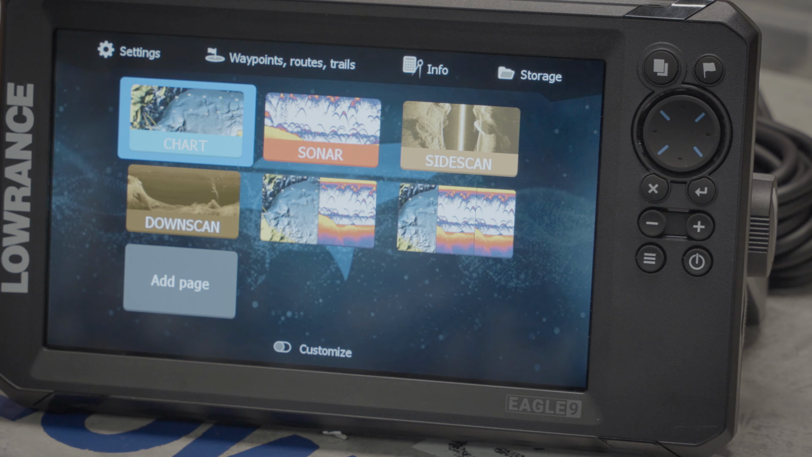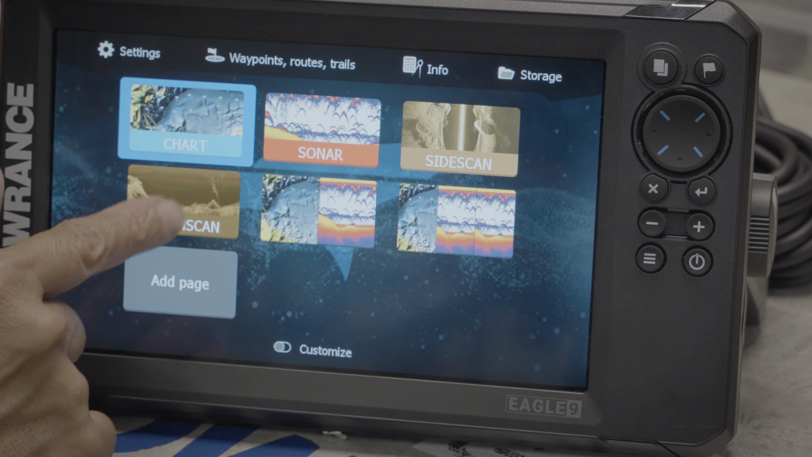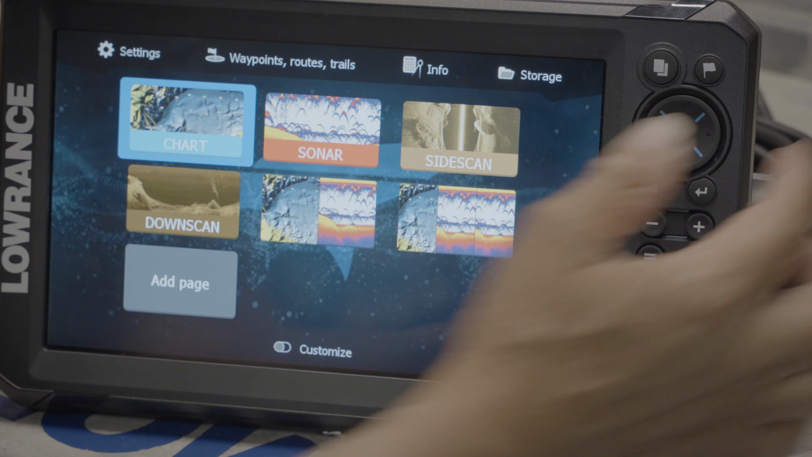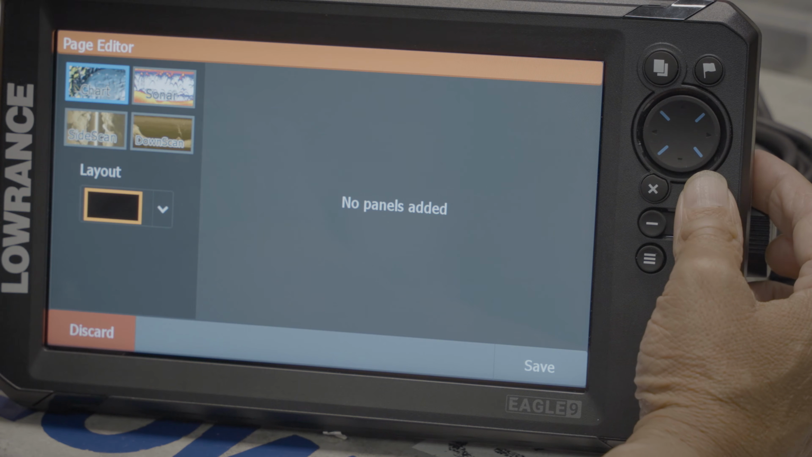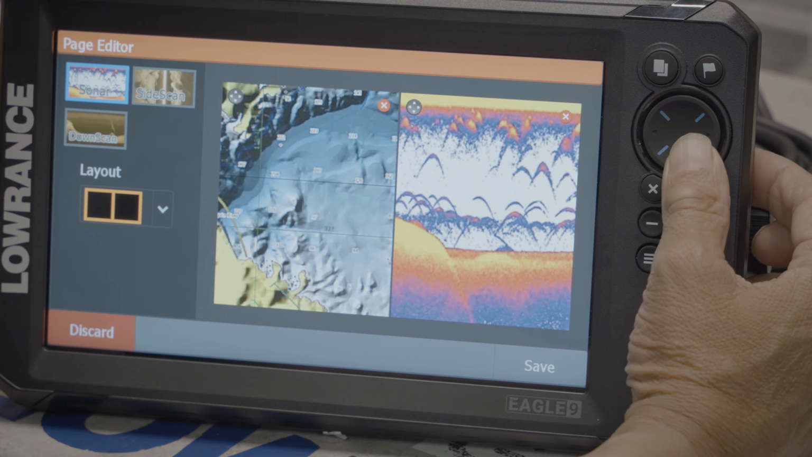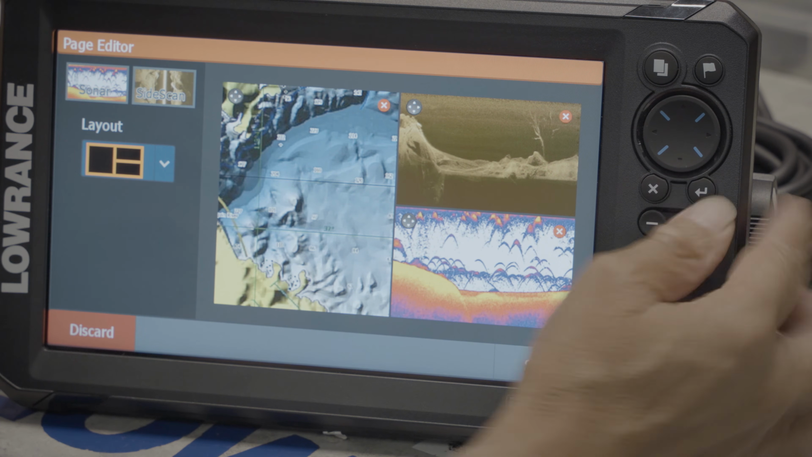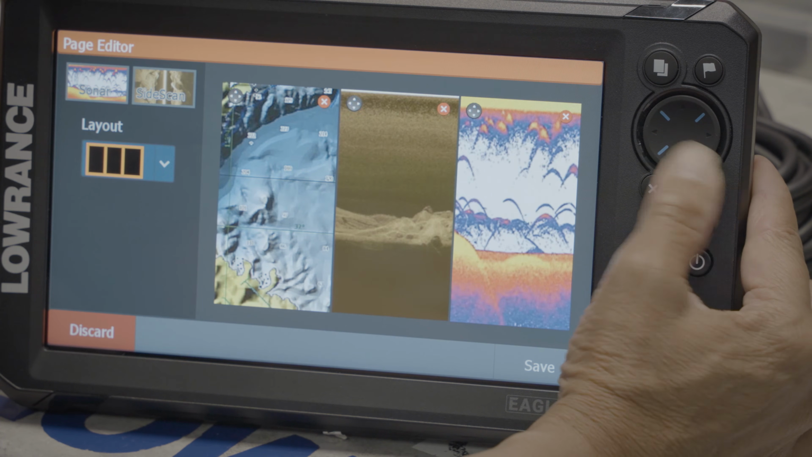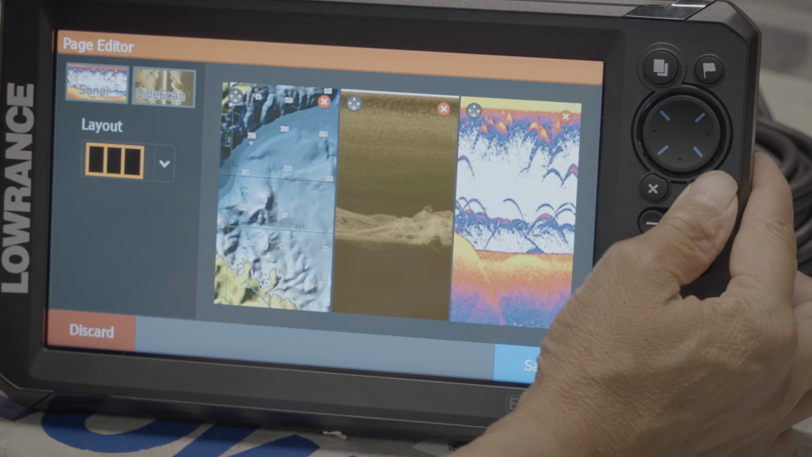It's top of the systems on all the brands. You can see the fish in the weeds, you can see your jig in the weeds going up and down. So this is your down scan, but we're going to create a page. Go down to add a page, press enter. We want our chart, we want our sonar, and we want 3D down scan, and we want it layout vertical. Enter, enter. Go down, discard, go across to save, press enter.